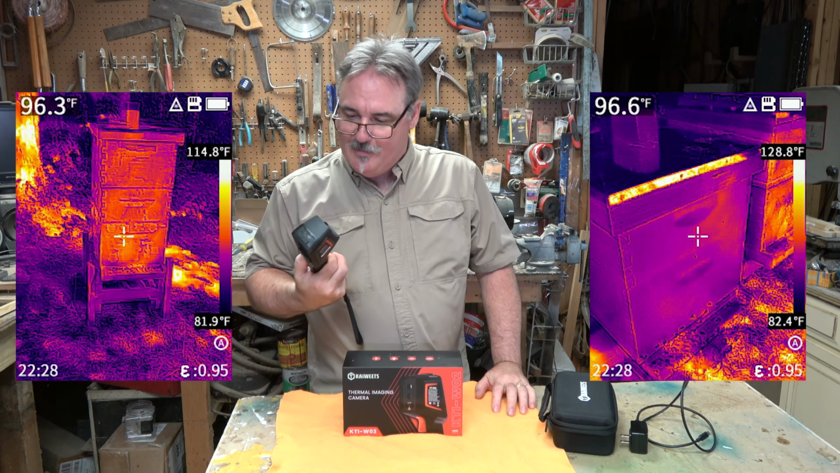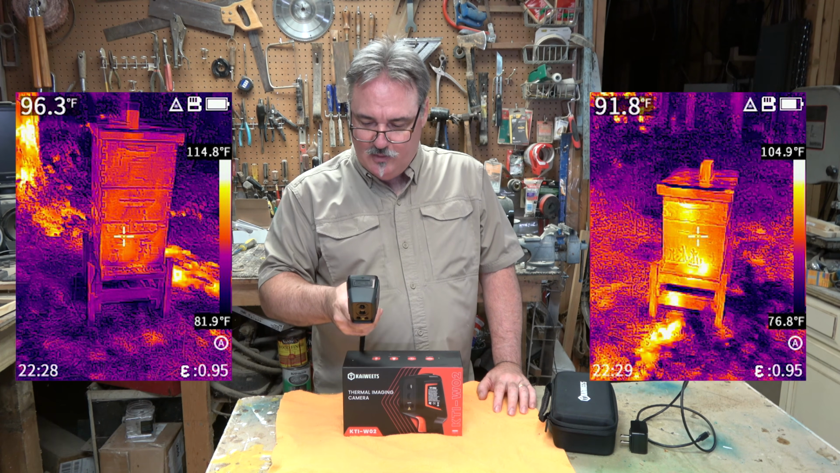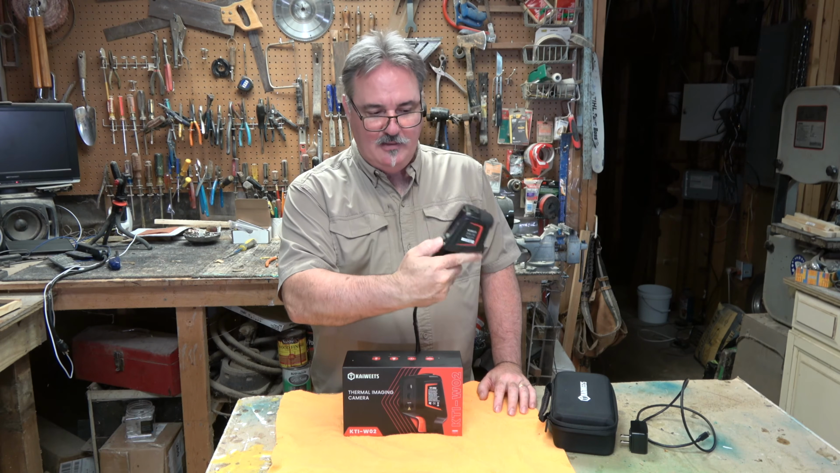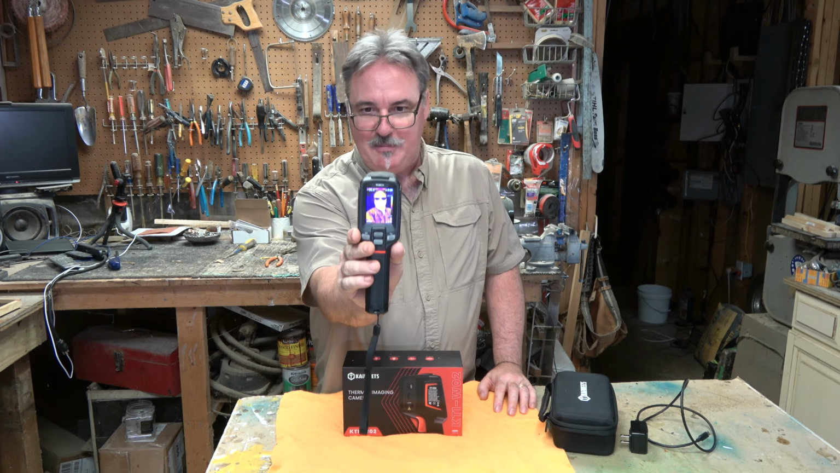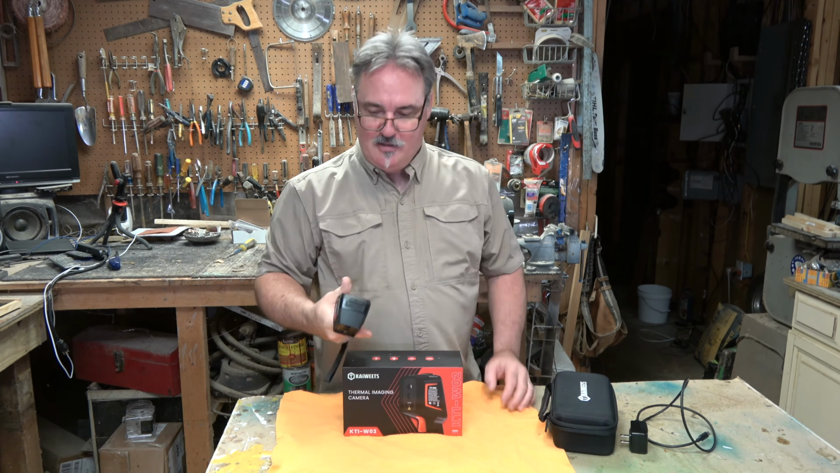This thing does a great job. Now I can tell you this: I will go through the menu here and show you exactly what it can do. Let's turn it on first. Let you have a look. You give it a long press on the power button, and it's going to turn on. You're probably going to see my smiling face in it when it does. Is it on? Oh, it's on.